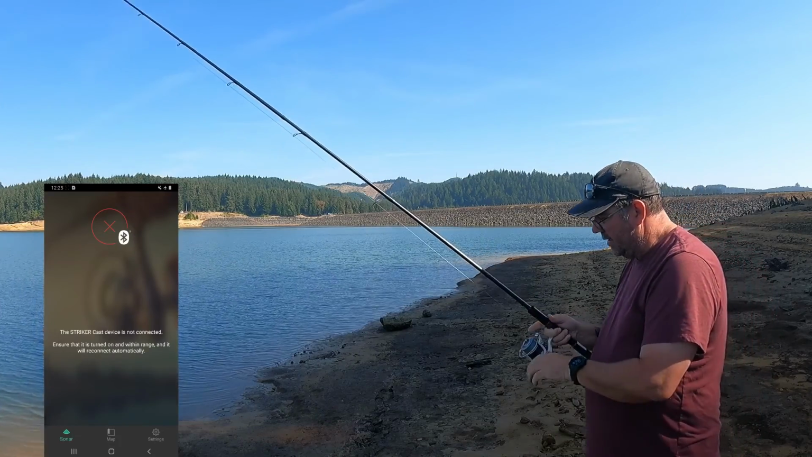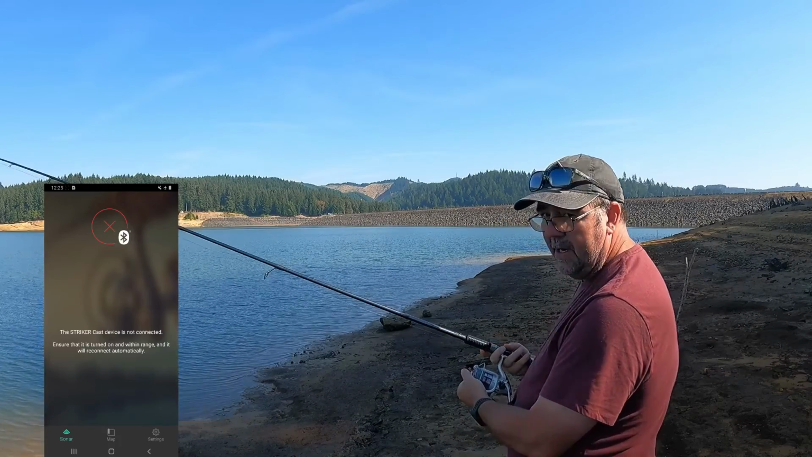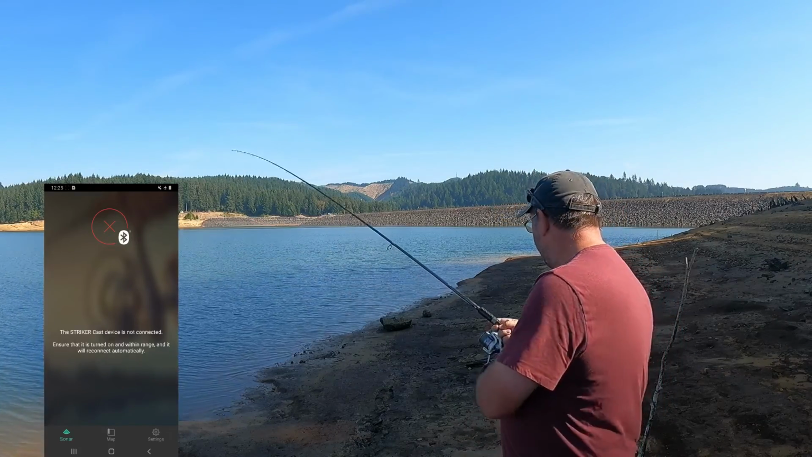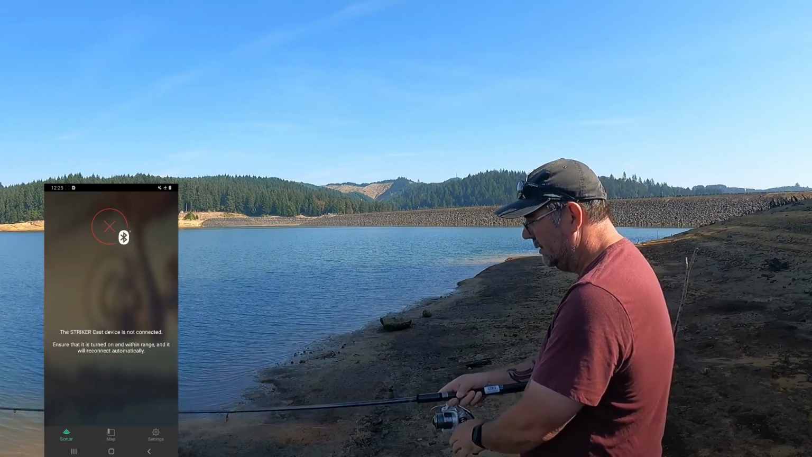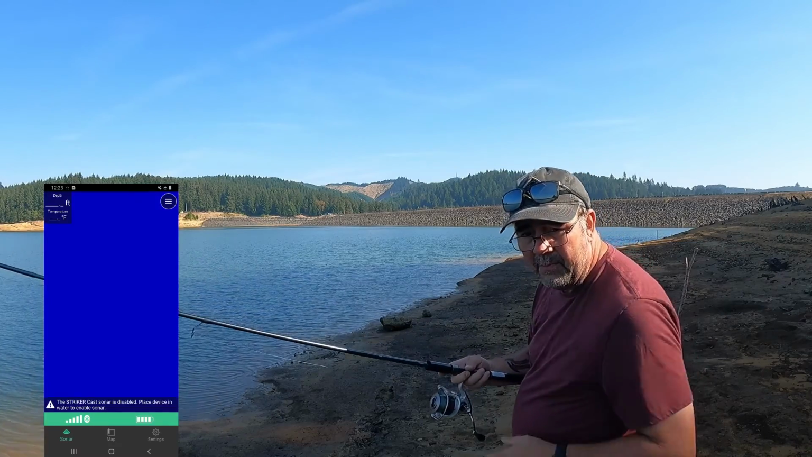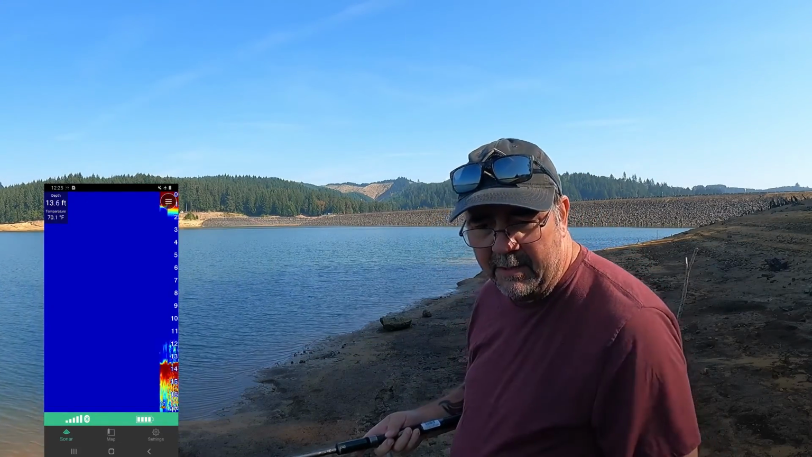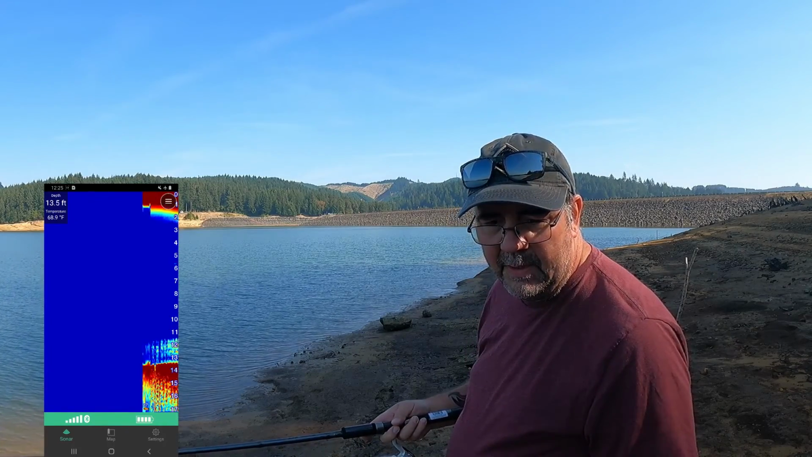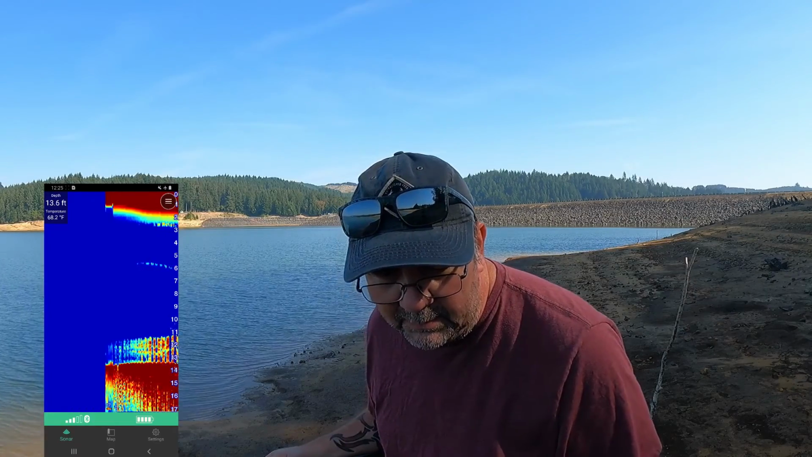But let's see if we can get this thing in the water at least a little ways and see how far we can cast it and still get a connection. Oh, we're getting something here. Oh, it shows that there's actually fish down there too, which is kind of cool.